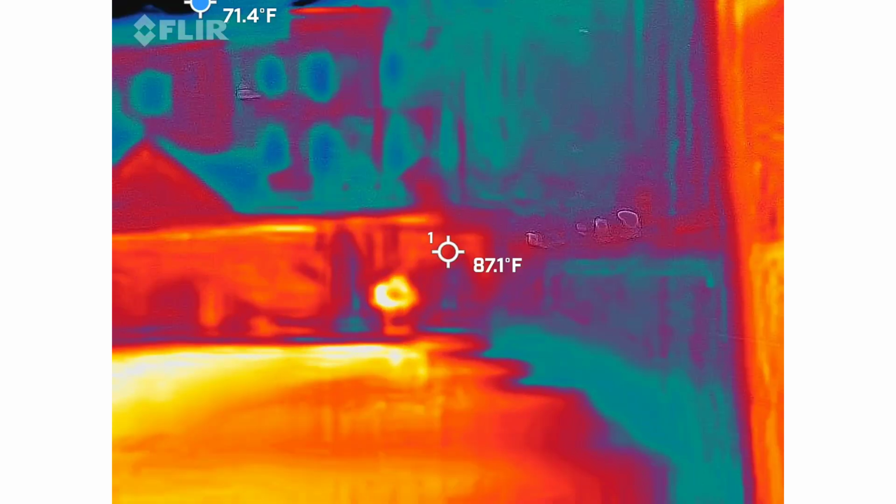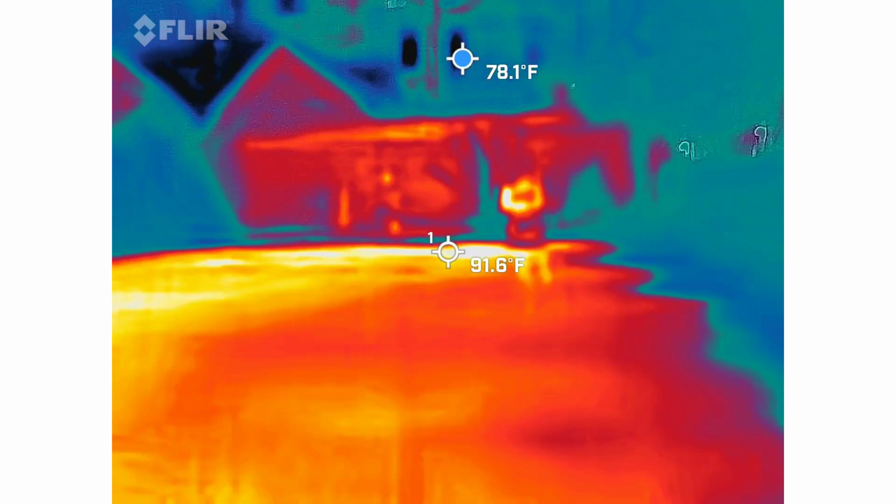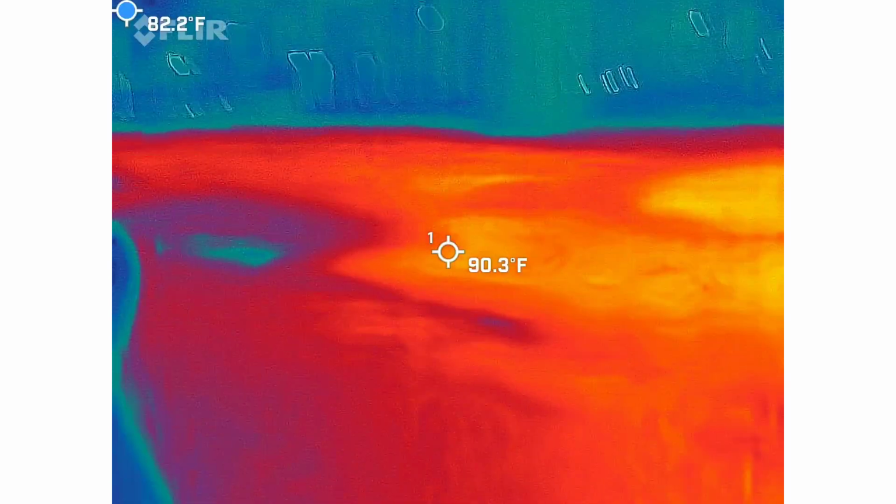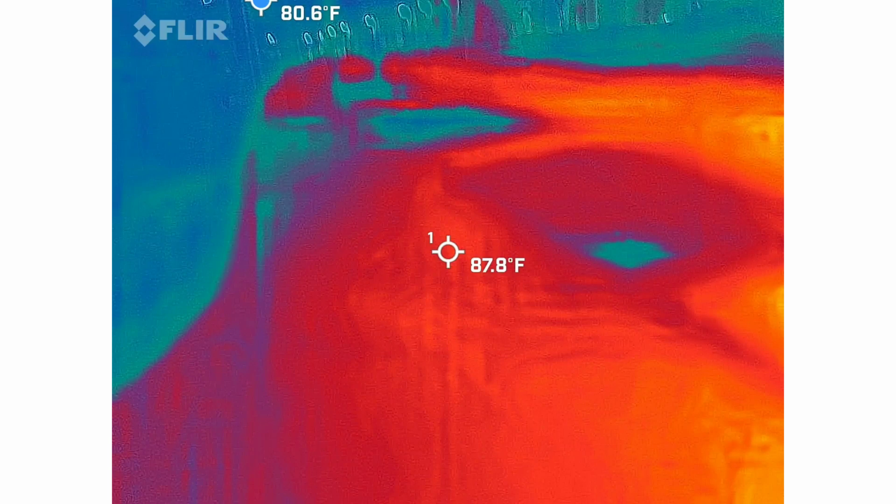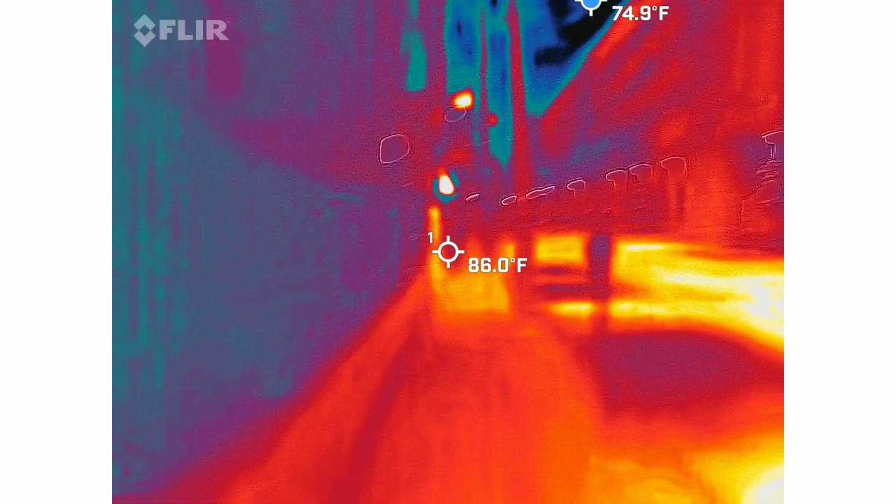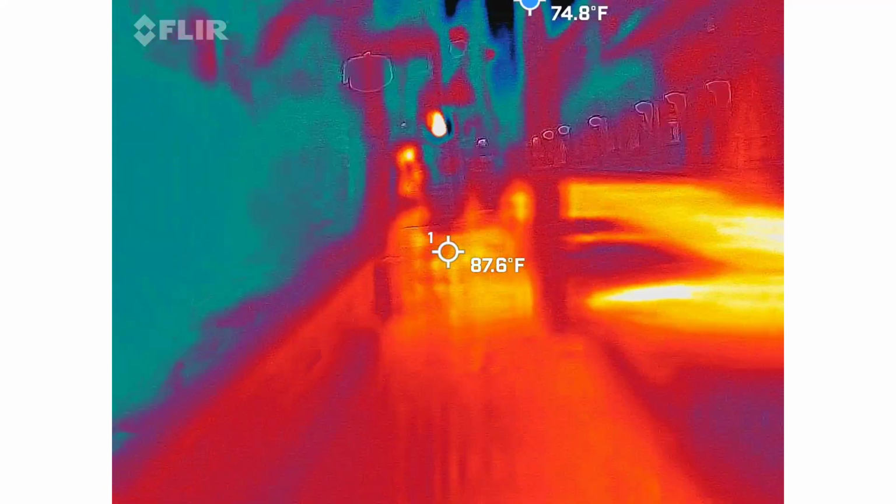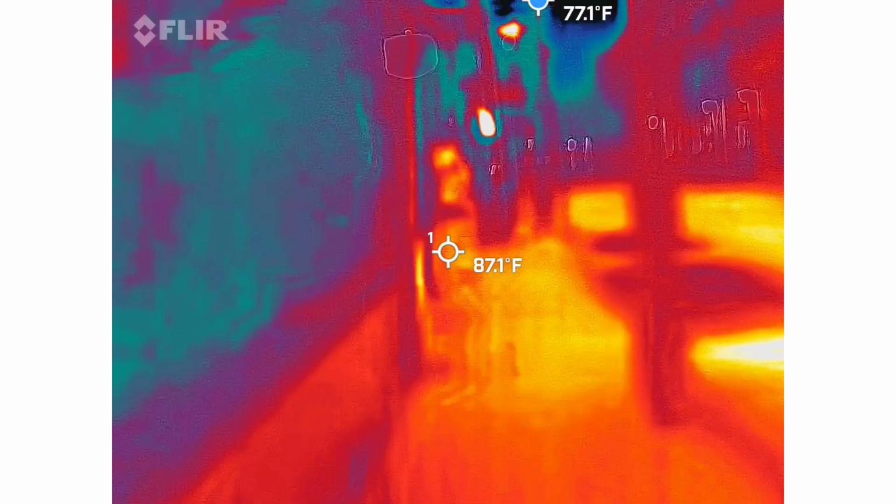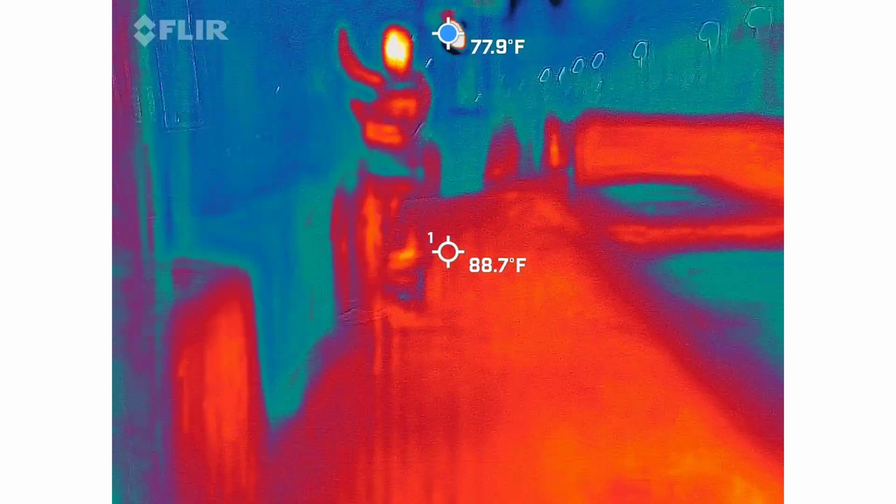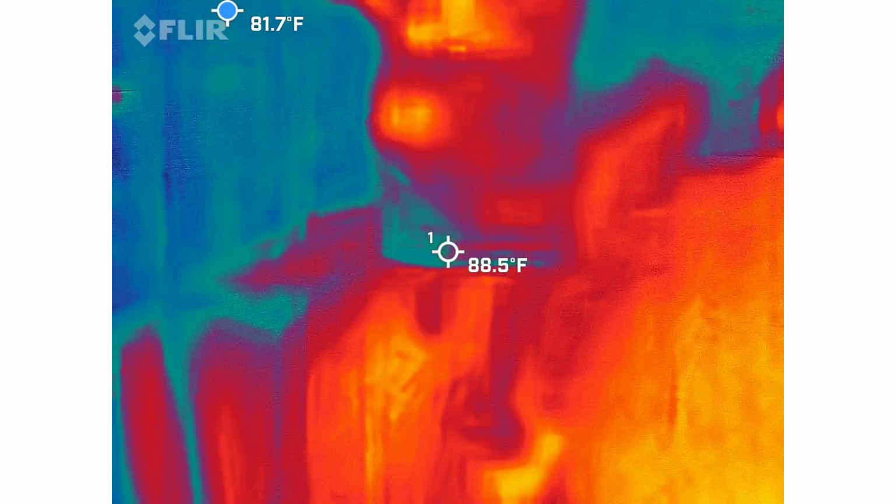We should go to the front of the building. Yeah. I don't see it. No luck? Nah. It's a pretty cool spot here, though.